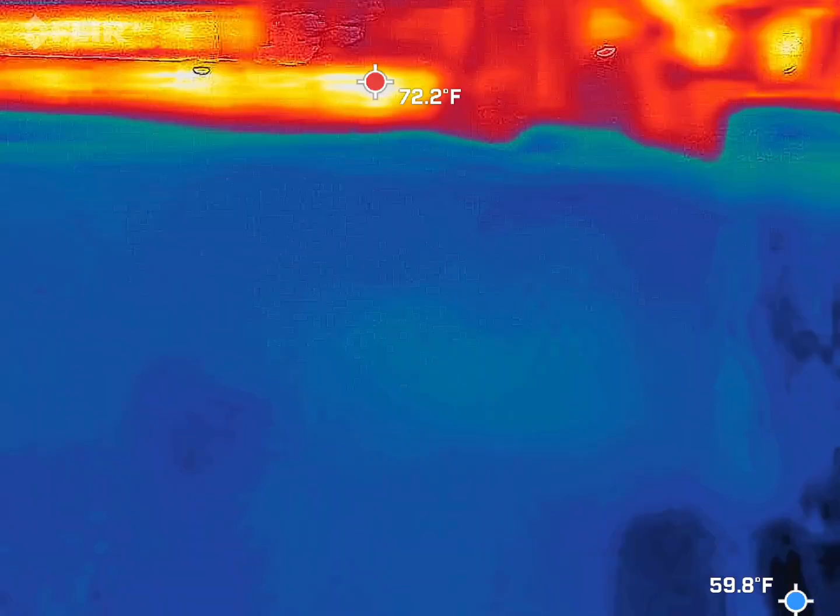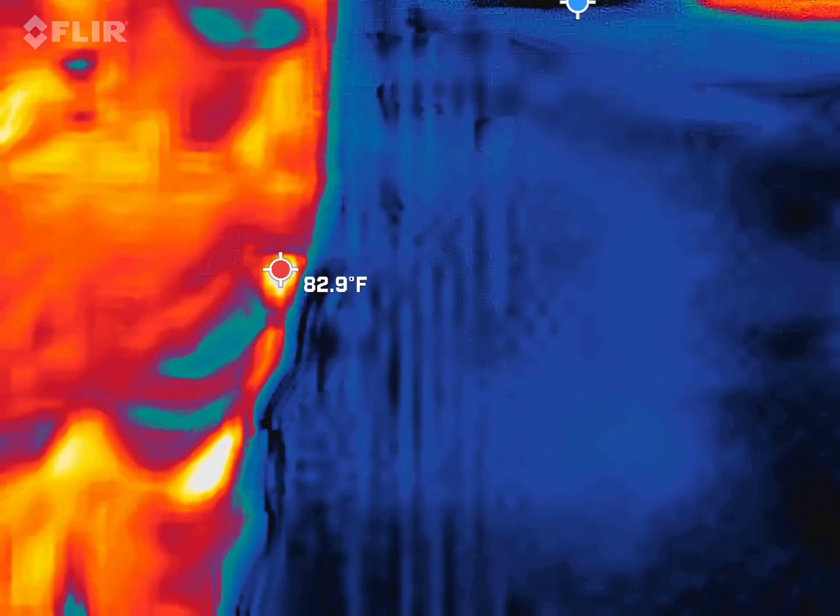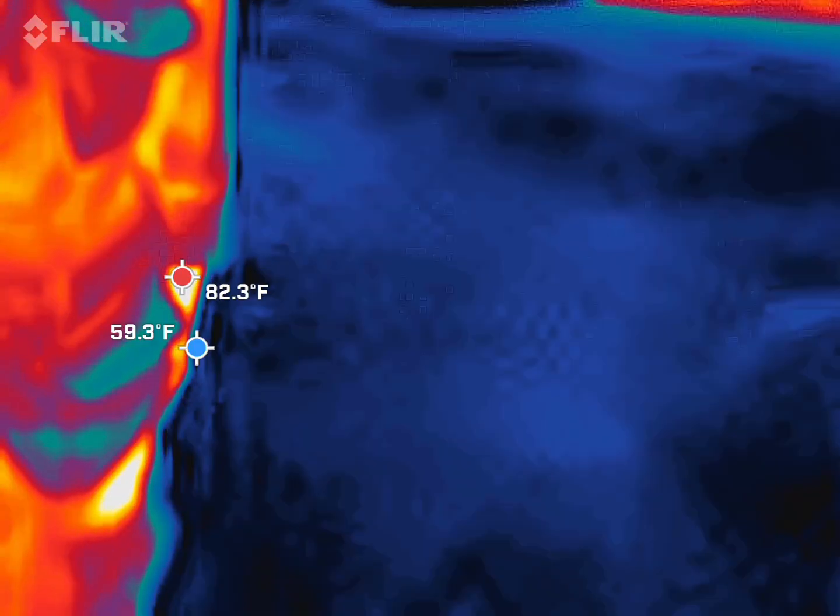And I'll be honest with you, the highest readings I've ever seen on that meter in my 15 years of doing this have come from this location. So for you to tell me a 3.7 is the highest thing you've seen so far, I'm highly disappointed.